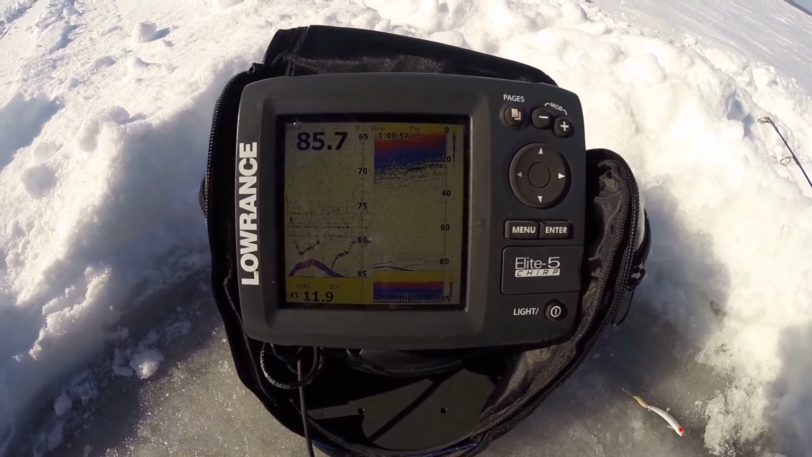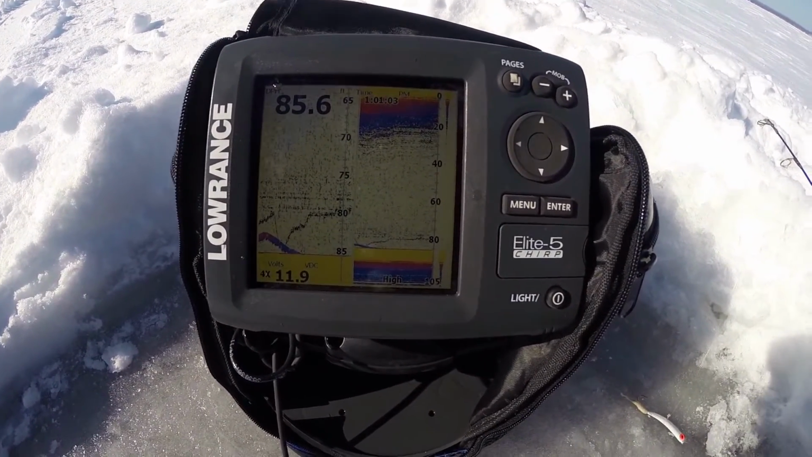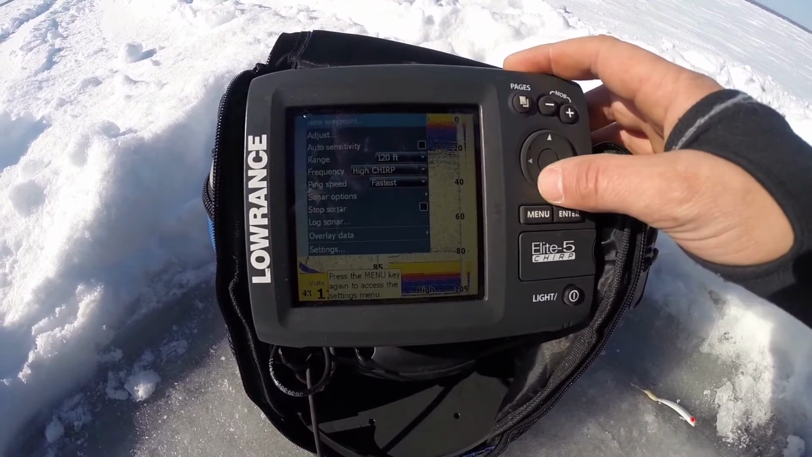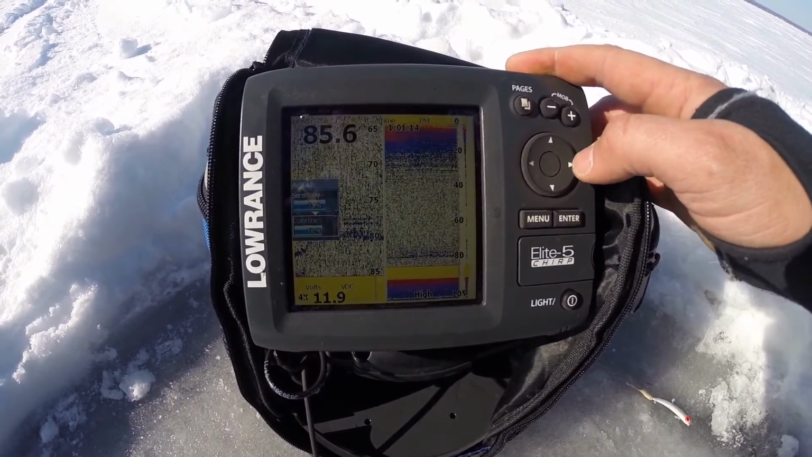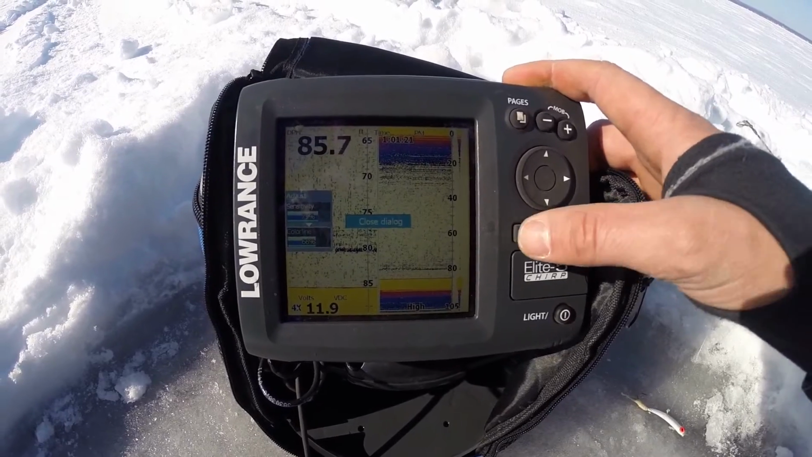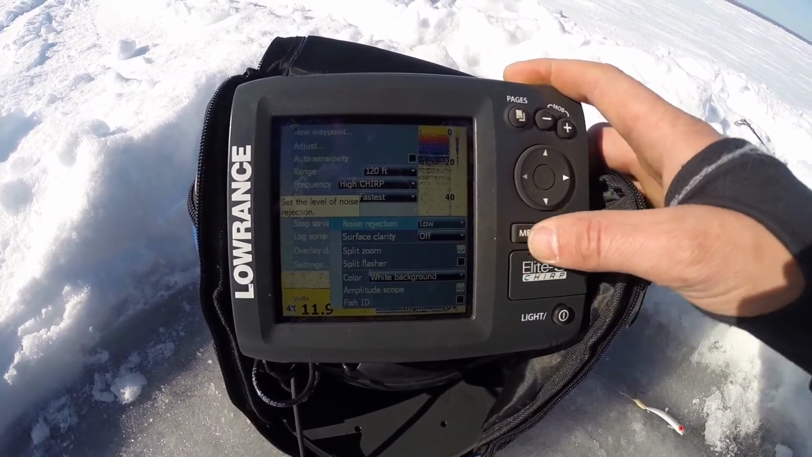You can see there's a fish down there as well, and you can see how faint that spoon is picking up there. It's at 80 feet. Now if I go and adjust the sensitivity, if I turn that up, it does pick up better, but you can see it clutters up the screen quite a bit. And the best settings I found: noise rejection low, surface clarity off.